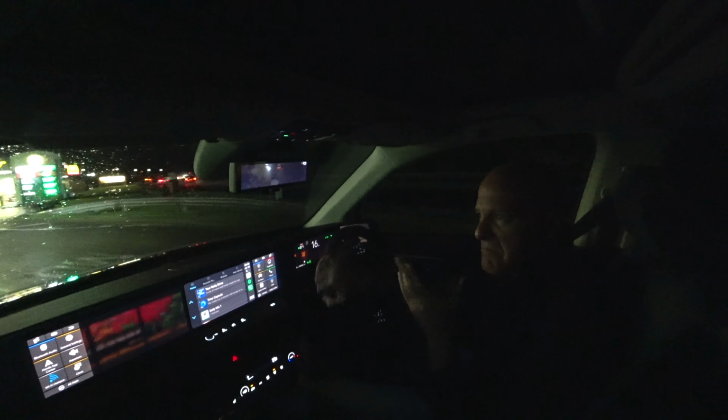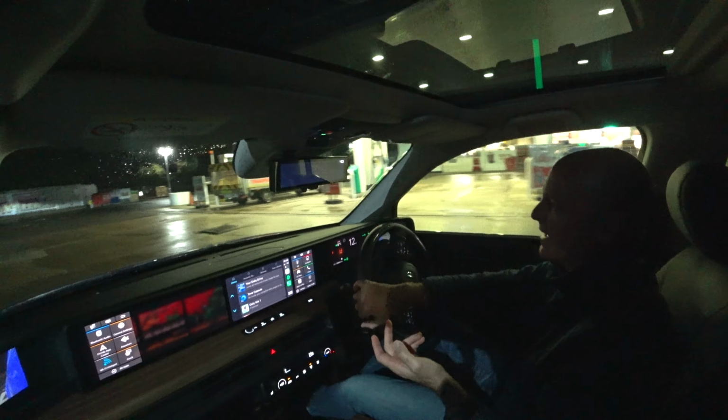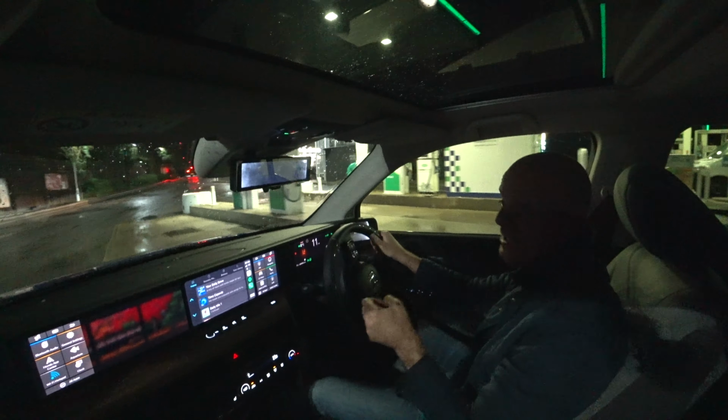I still don't know if I'd want to go on a long journey, just purely for the fact that it's only got probably a real world range of 110, maybe 115 miles. They're saying 137 miles with the full battery, but we all know you turn on your radio, you turn on your heating, your air conditioning, you heat the steering wheel, whatever it might be, and it's going to start sapping that energy away.